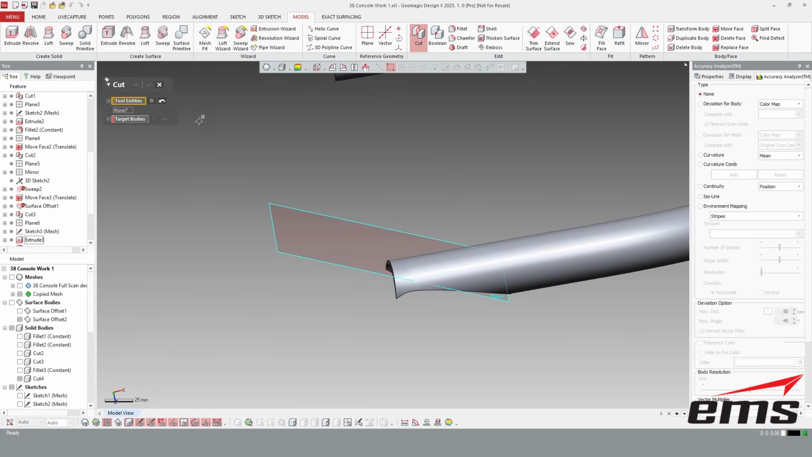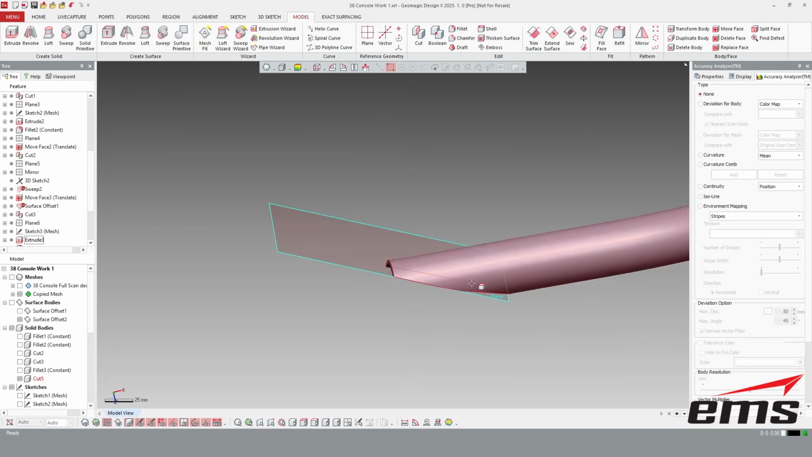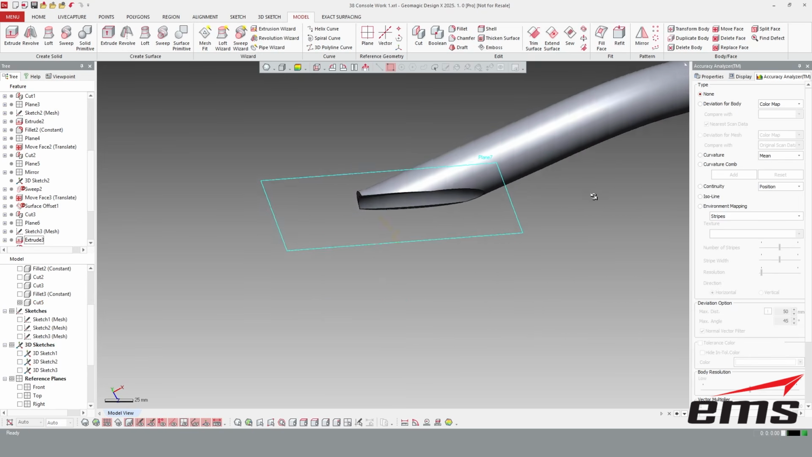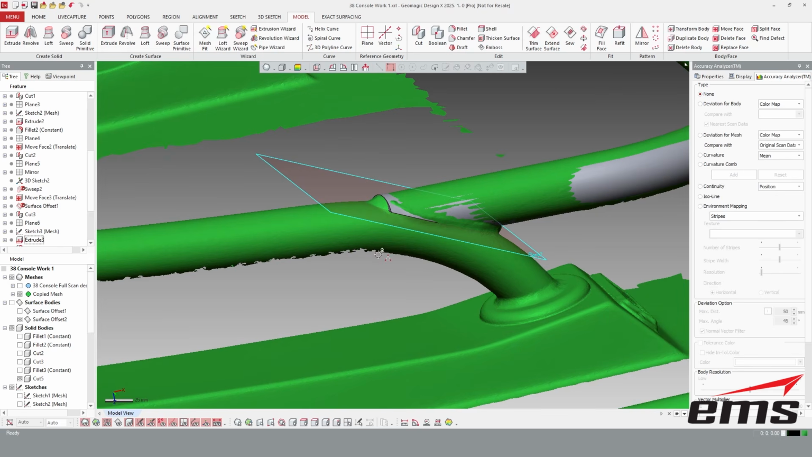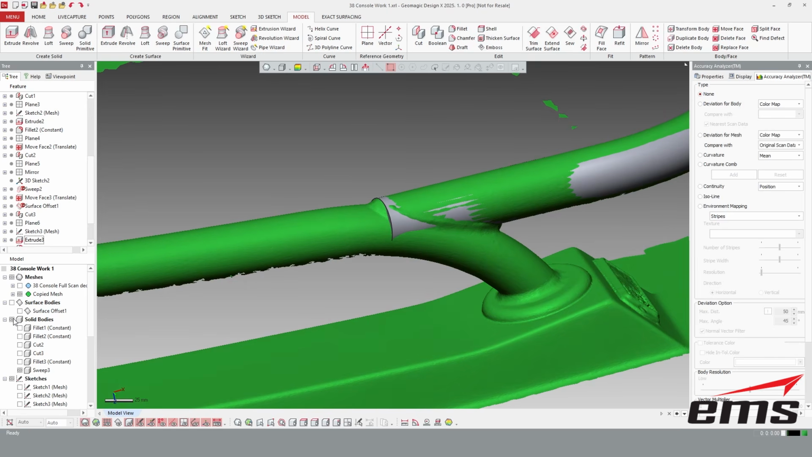Let's do a cut. Target body. Keep that side. Okay, and maybe clean that up a little bit. And you could even say, well, I wouldn't do it like that, that's too chopped up. So let's go back. Let's undo the whole thing. And let's hide the solid.